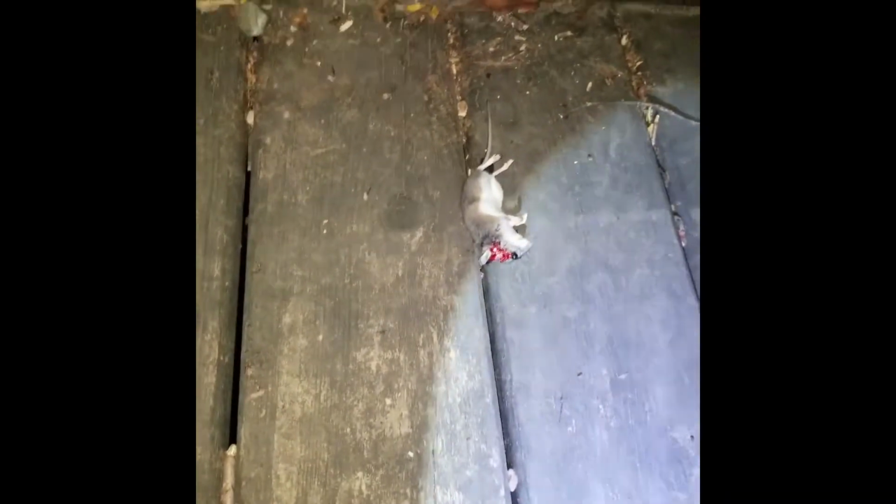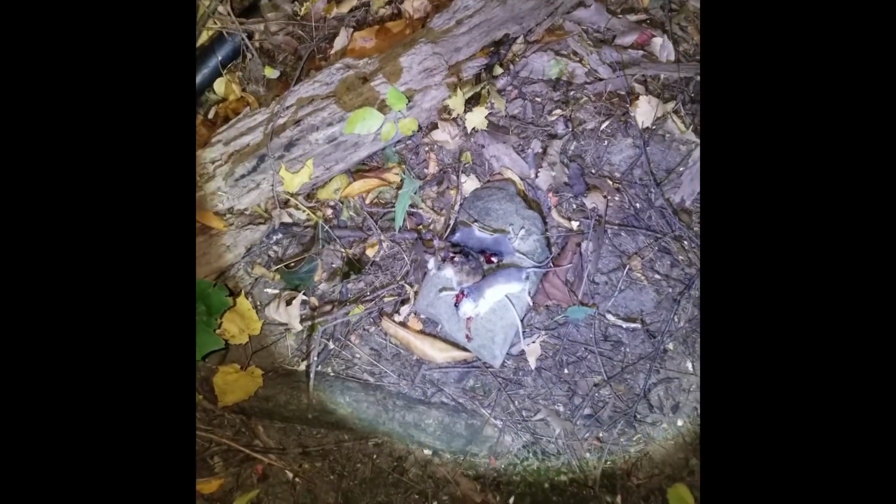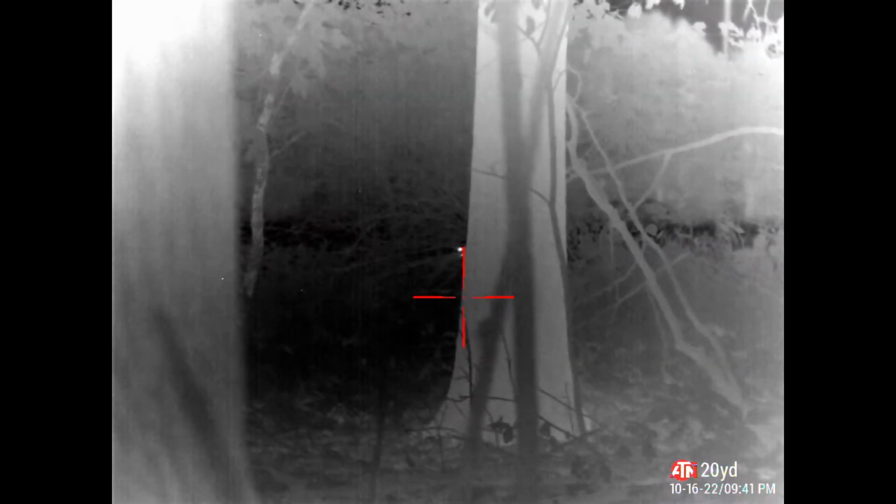And little camera shot. And he stopped right away. Through and through. And here we are at the rock. It's 3 there, 5 total. Still early, but let's keep going. Might have number 6.